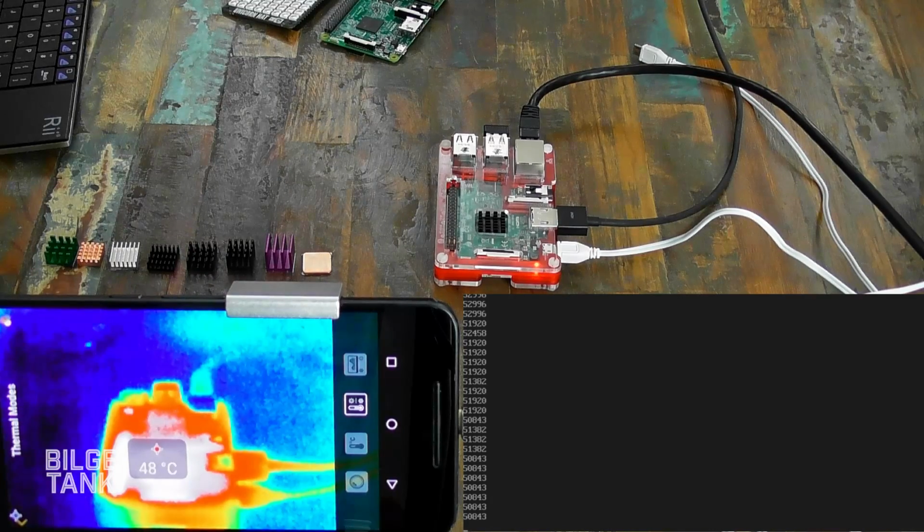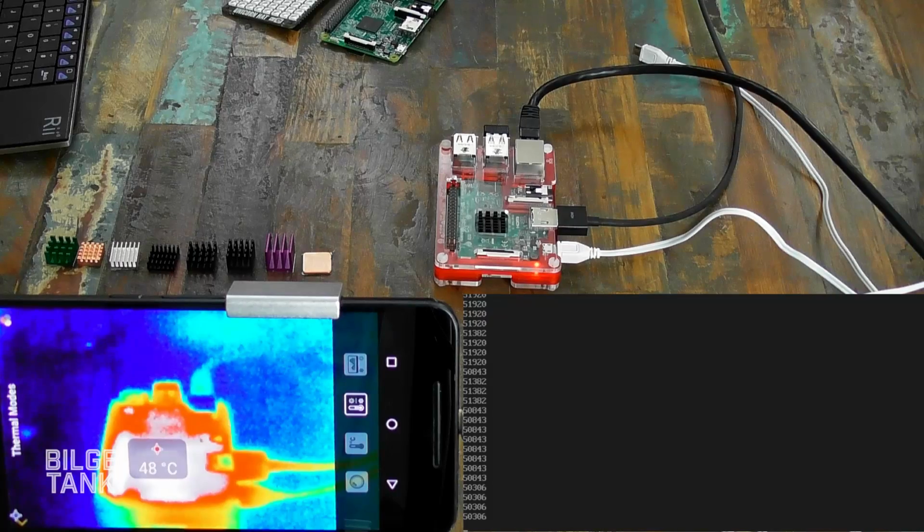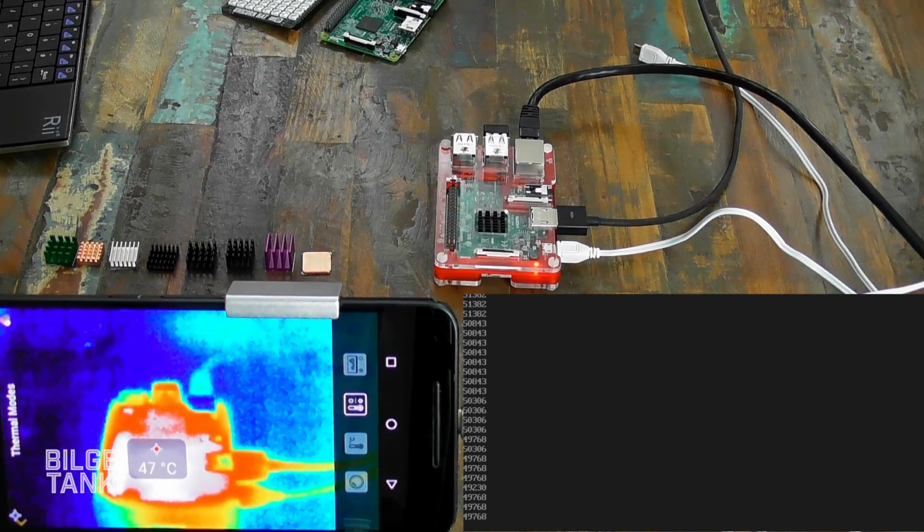Which tallies up really well with what we're actually seeing on the thermal camera, yeah. Pretty much the same value. Cool, so that's a good start. Do you want to see if you can just run that prime test forever? Yes. Yeah.